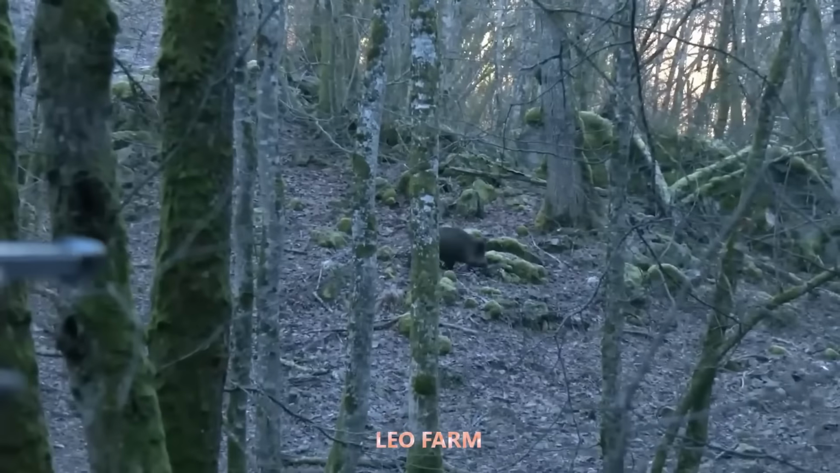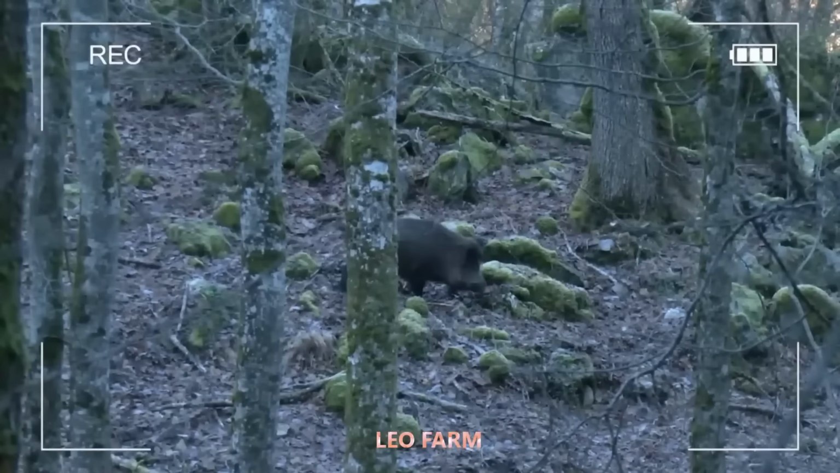Suddenly, Jack signaled to me, and without a word, we both knew what to do. The boar revealed itself, and the sound of the gunshot was sharp and decisive, ending its life right there. Quick, clean, and efficient, leaving us with a satisfying sense of accomplishment.